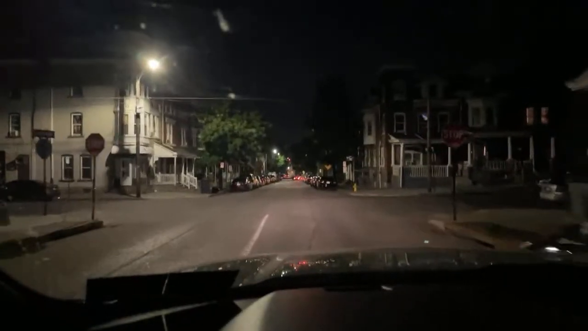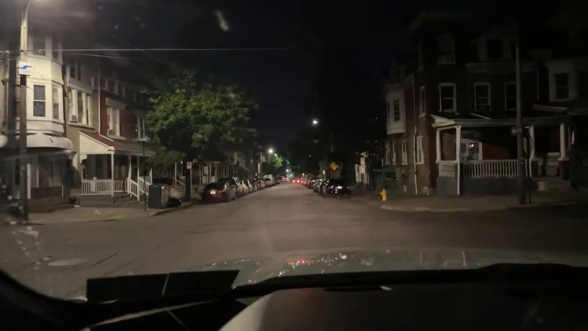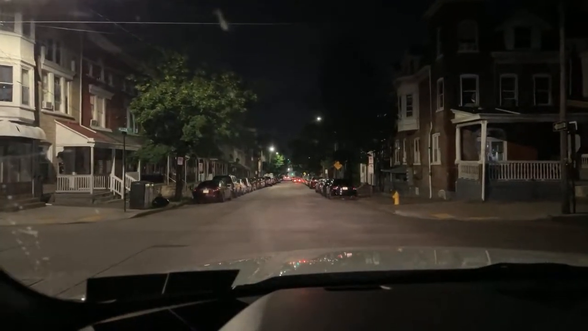Put me on scene. Be advised, I just heard from my station the power is out. They're working on getting the building to re-alert them at this time. I'll be investigating. Would you respond? 27. 581 East Cumberland Street, will be with Medic 3.